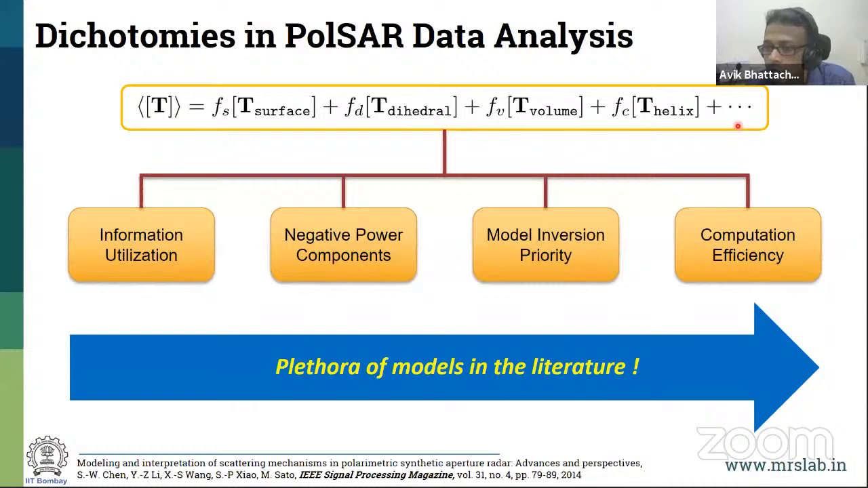There has been a lot of literature, and literature has been coming quite often over here. There are issues over here: the information utilization, negative power, inversion priority, and so on. And there is a plethora of models in the literature. So this has already been an established field, has been doing well, and is being widely used. We go from here to another direction.